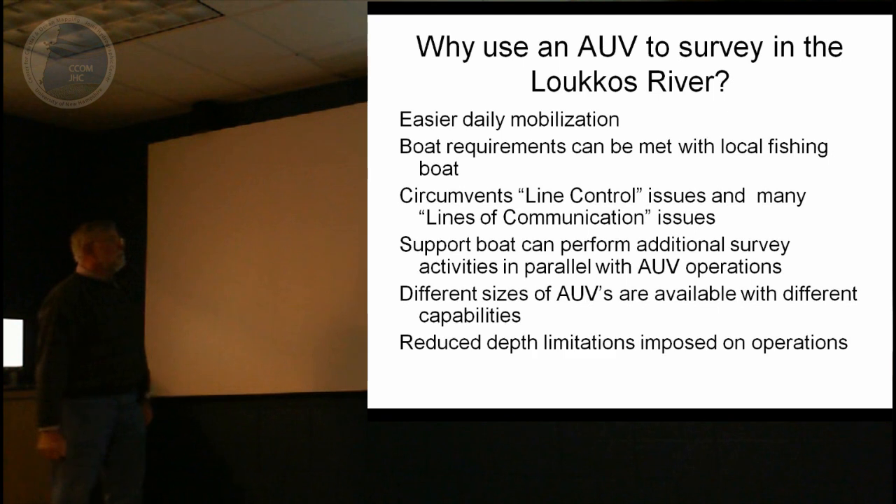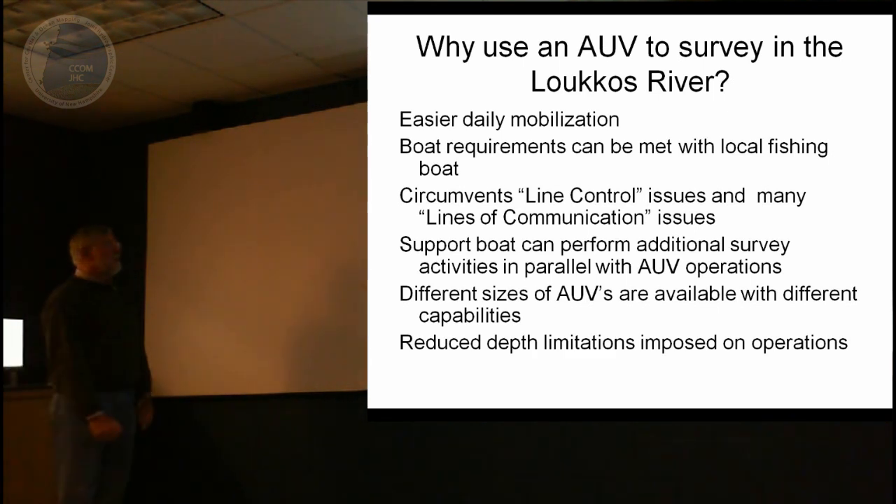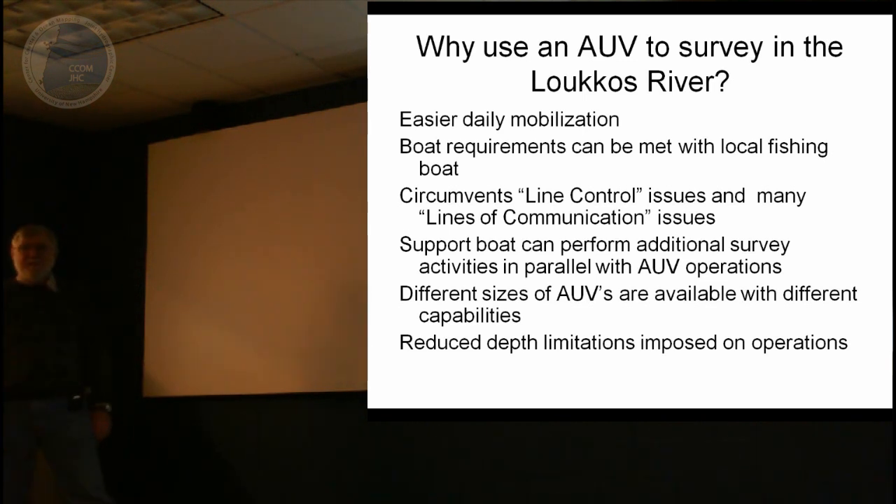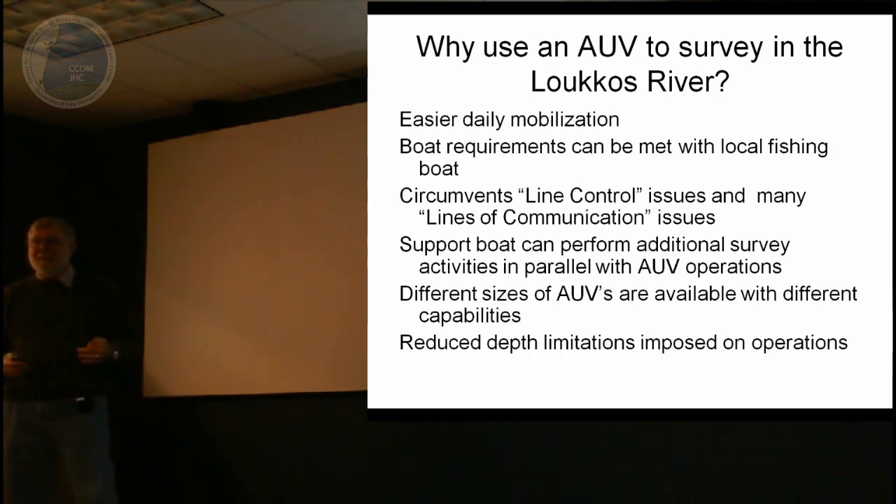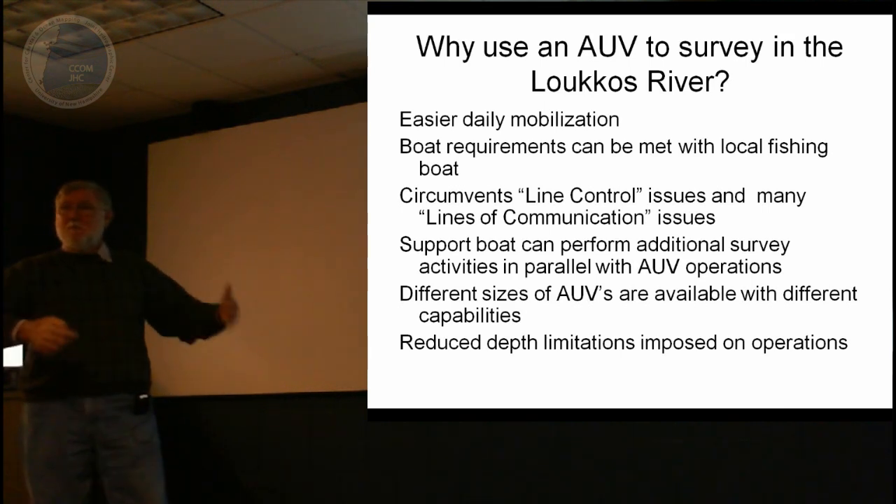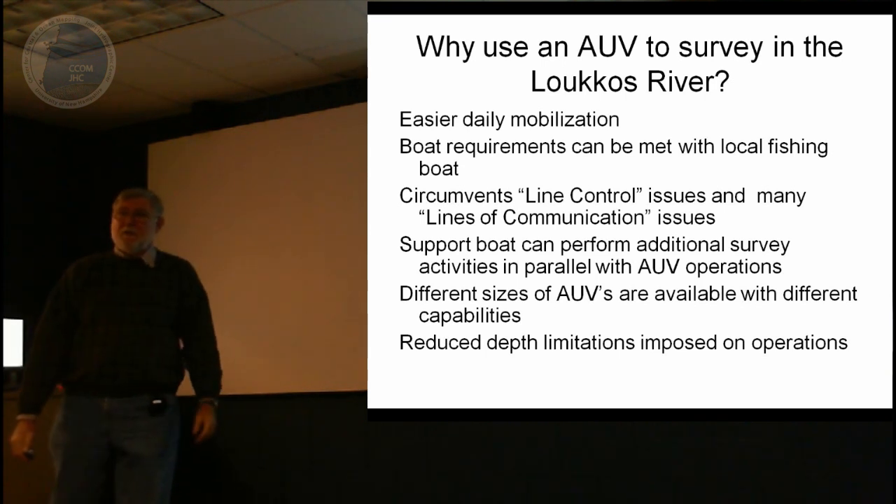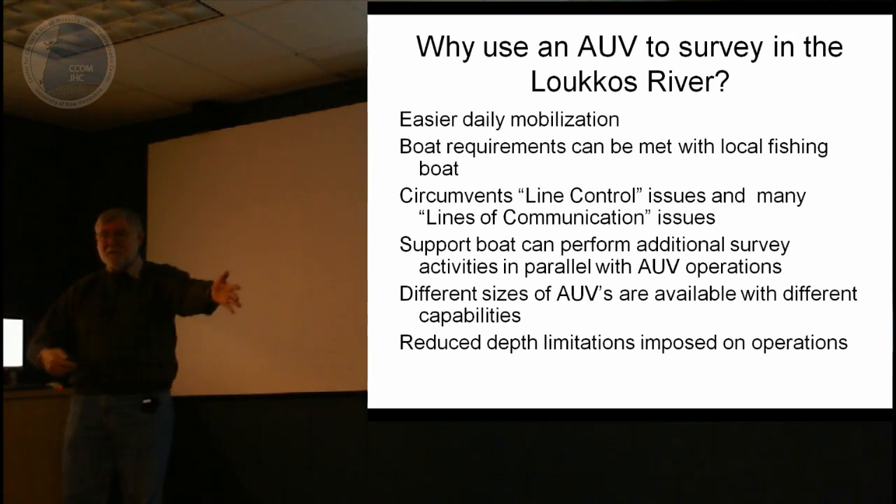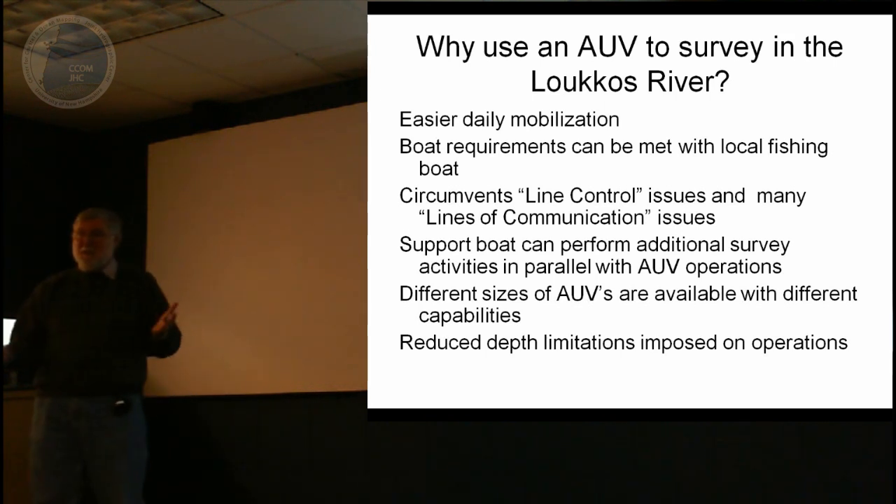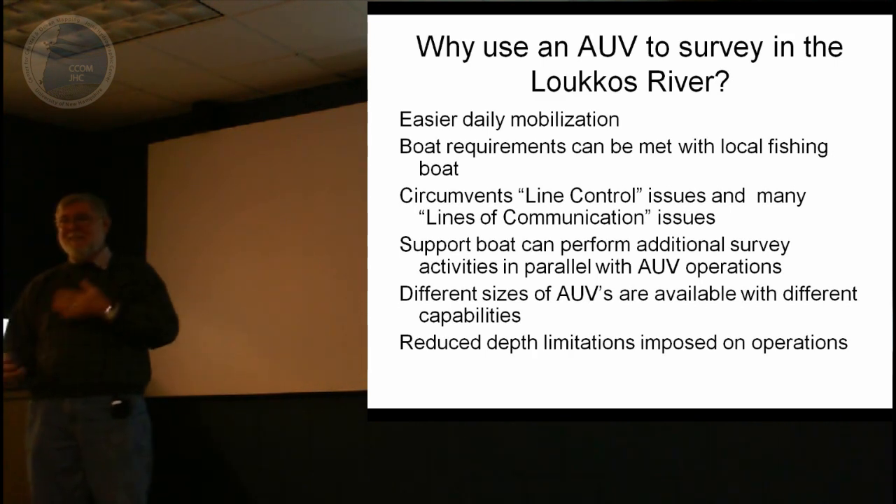Why do it with an AUV? Here's a list of things, and some of those that you may or may not appreciate. Essentially, easier daily mobilization. As an editorial comment, I think that too many of our people think surveying is going onto a big boat, carrying on your laptop, and you sit down and you take numbers and process them. Well, when you're doing this daily, mobilizing daily on a small fishing boat, 7 meters long, can you imagine how much time you'd have to spend each day doing your patch test, doing the offsets and all these sort of things?